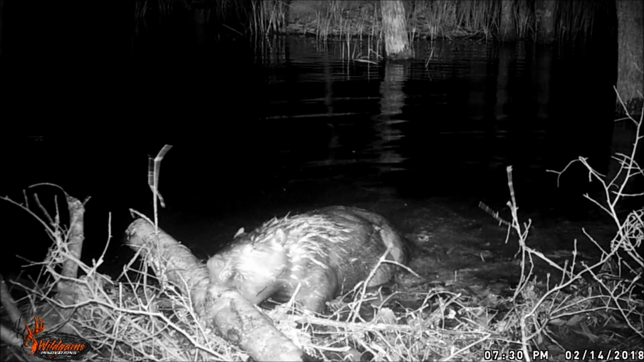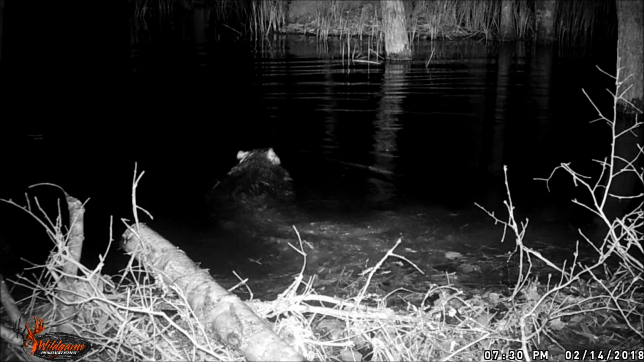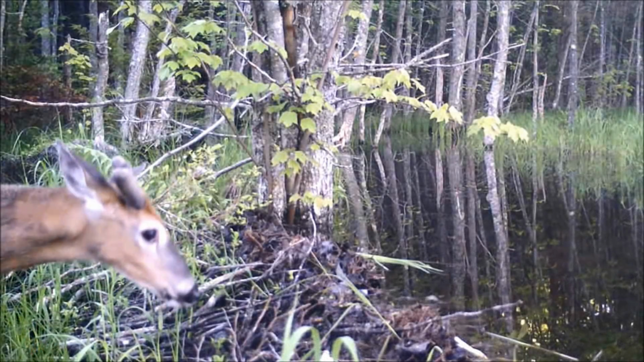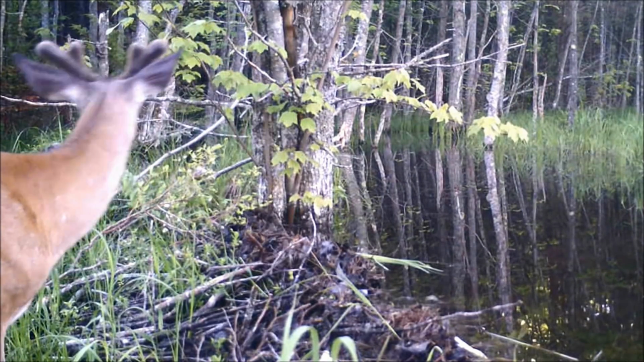The beaver's just finishing up the patchwork. He don't mind the hard work just as long as he can take a swim afterwards. And there's the chief inspector, investigating the progress of the bridge repair. Everything looks secure, so he's going to tell his friends about it.